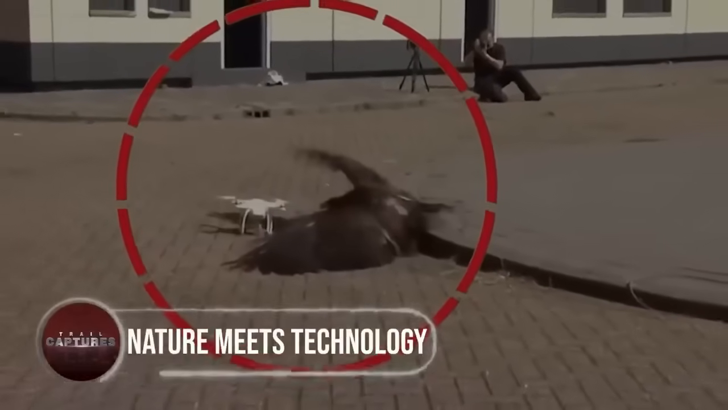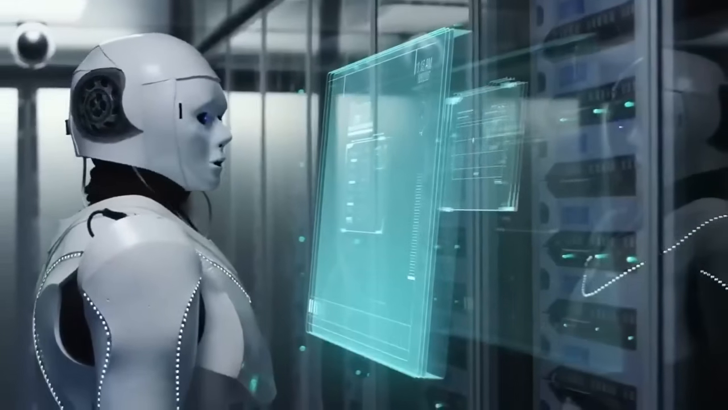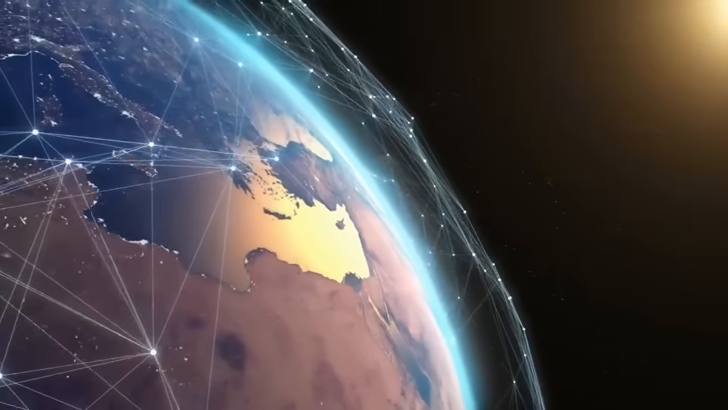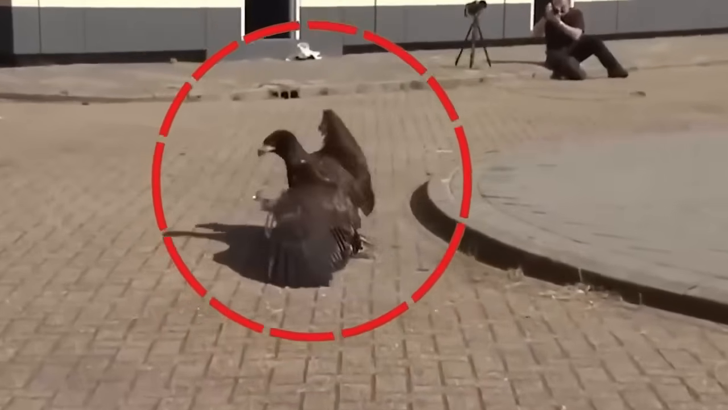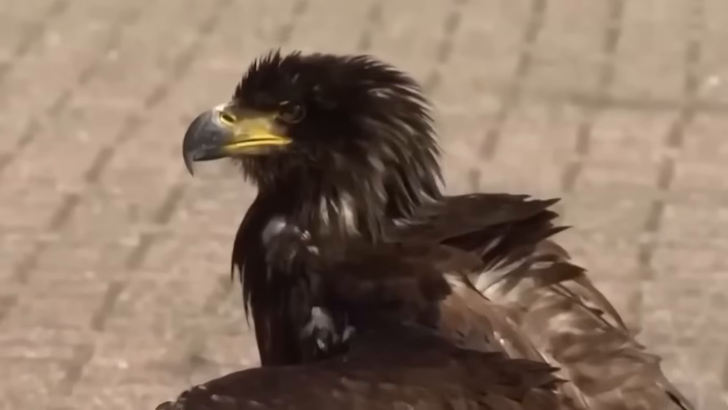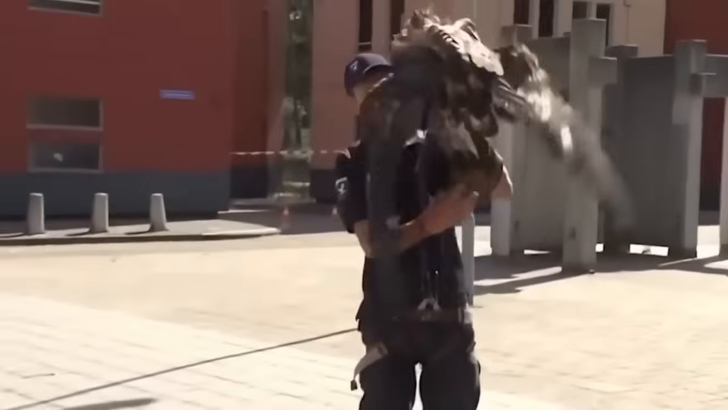Nature meets technology. In the ever-evolving landscape of technology, a fascinating fusion with nature unfolds, training eagles to intercept drones. Renowned for their keen vision and lethal hunting skill, these majestic birds take on a remarkable new role. Adopted by law enforcement agencies worldwide, eagles spot drones from afar, equipped to capture them mid-flight and safely deposit them